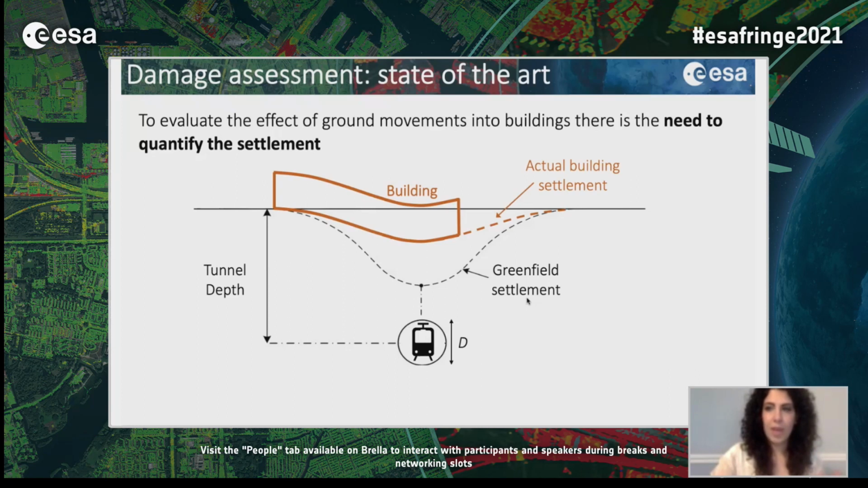Unfortunately, when there is a building above the ground, the real settlement profile is quite different. And this greenfield approach corresponds to the most conservative case that we would have. So this means that the assessment that is performed with the greenfield approach usually leads to conservative results. So it's very important to be able to quantify the actual deformation.